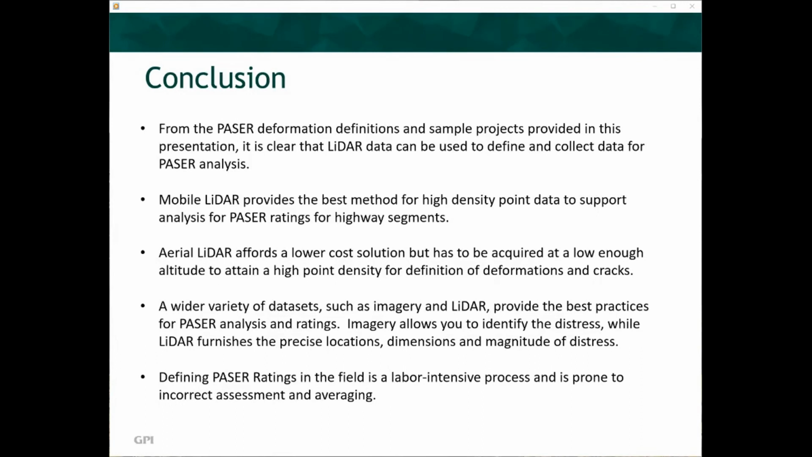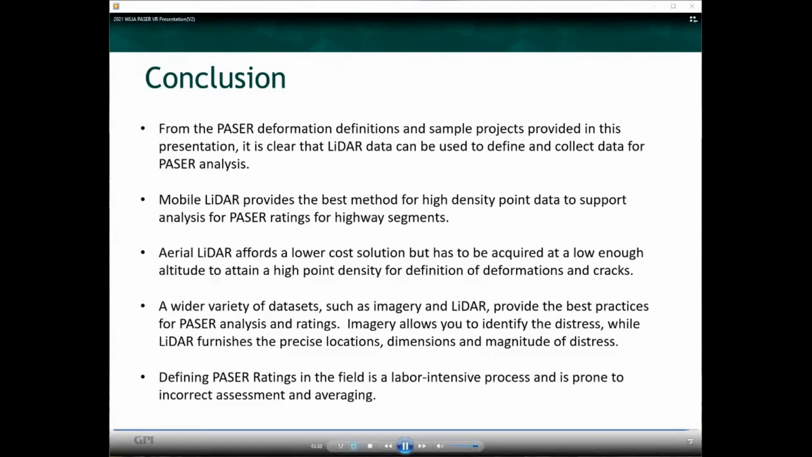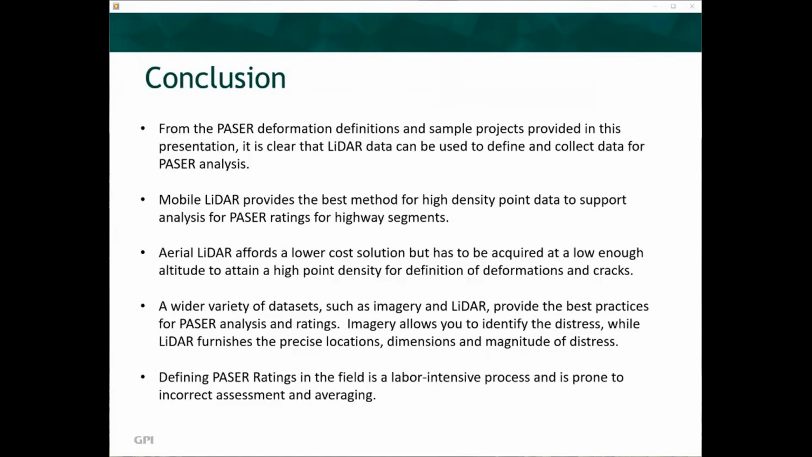Aerial LiDAR affords a lower-cost solution, but has to be acquired at a low enough altitude to attain a high point density for definition of deformations and cracks. A wider variety of datasets, such as imagery and LiDAR, provide the best practices for PASER analysis and ratings. Imagery allows you to identify the distress, while LiDAR furnishes the precise locations, dimensions, and magnitude of distress. Defining PASER ratings in the field is a labor-intensive process and is prone to incorrect assessments and averaging.